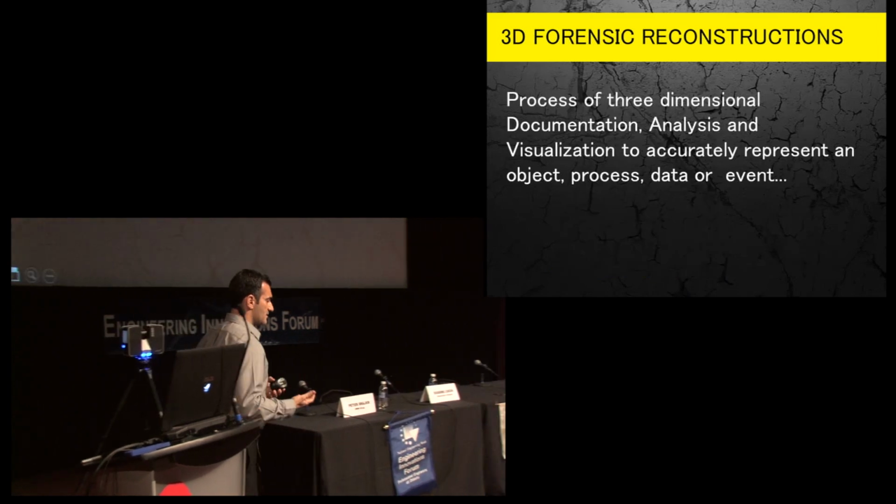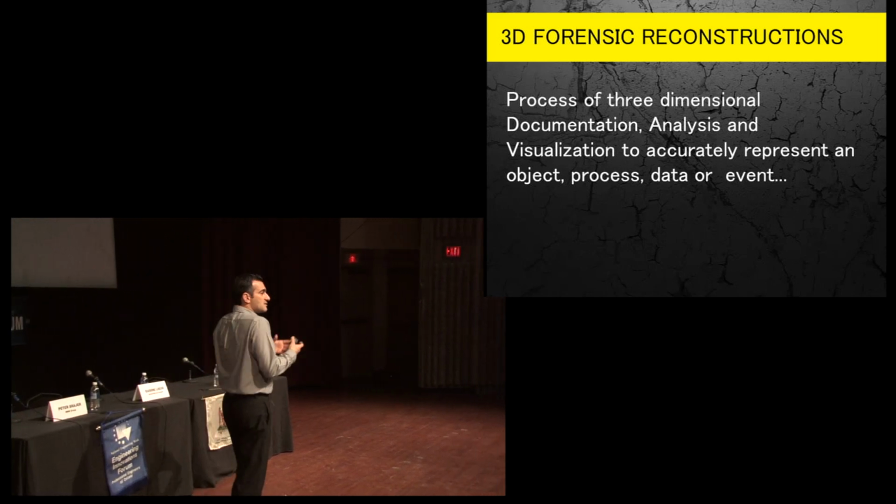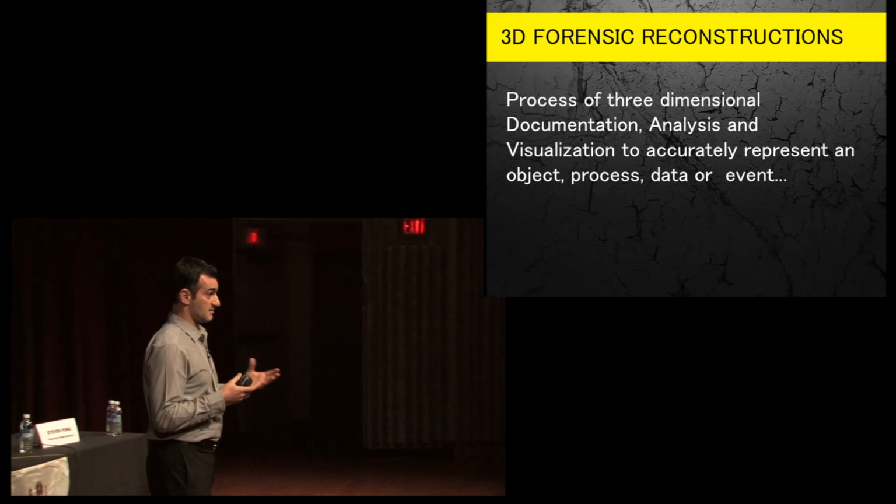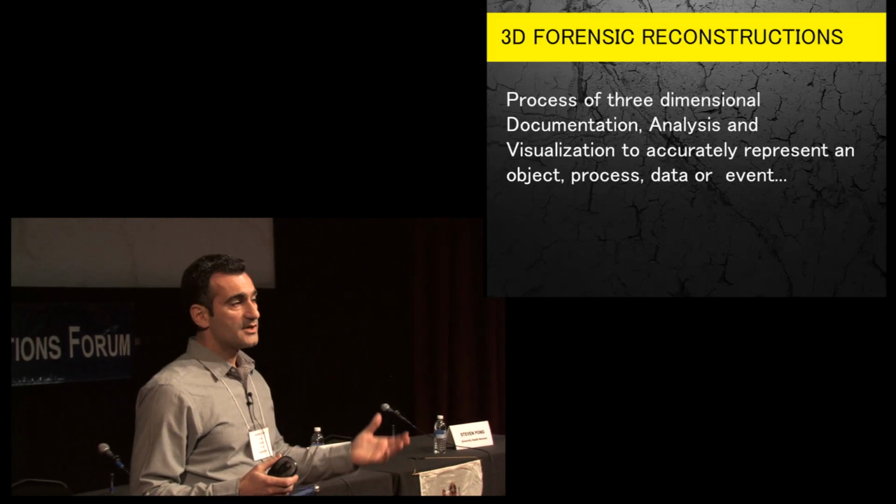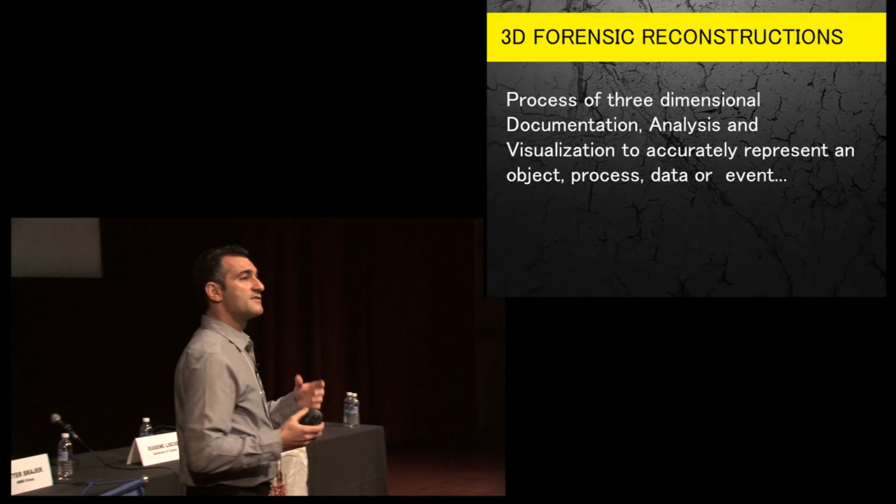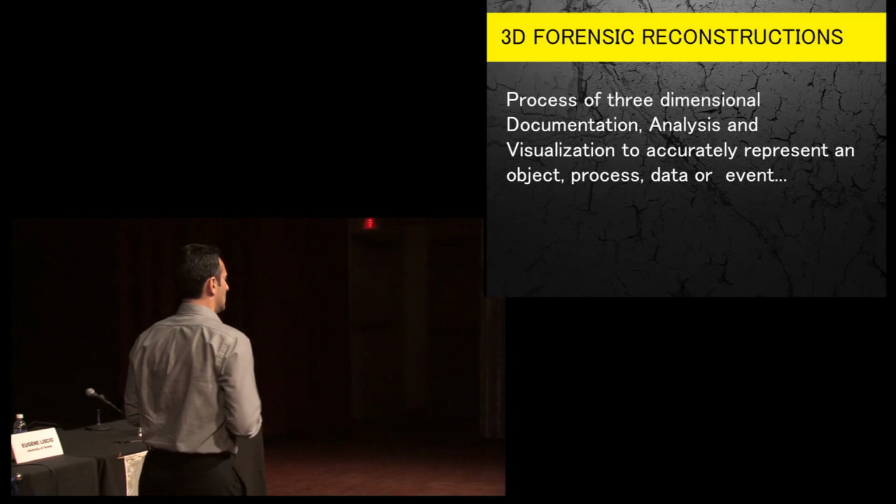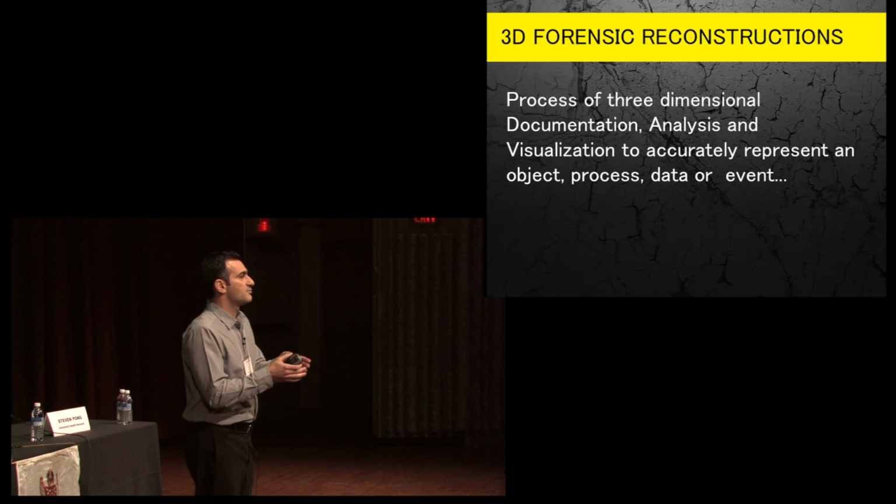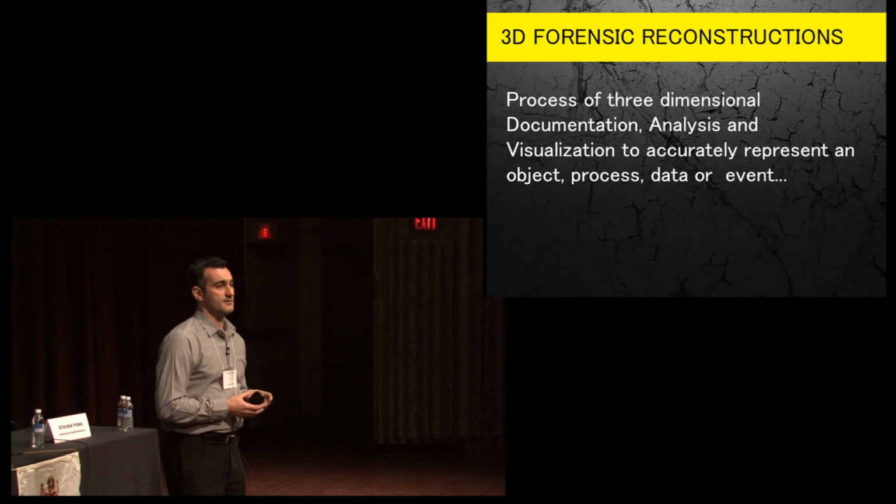And over the years, I've sort of come to my own definition of what I do. And so 3D forensic reconstruction is a process. You need to document, you need to analyze, and you need to visualize the things that you're doing. And what you're trying to do is accurately represent an object, process, data, or an event. There's kind of a lot there, but if you think about an event, it's something that's time-based. If it's a shooting or an accident, you may be interested in the sequence of events leading up to a certain point, or maybe post-impact or something like that. So it's time-based. That's the key there.